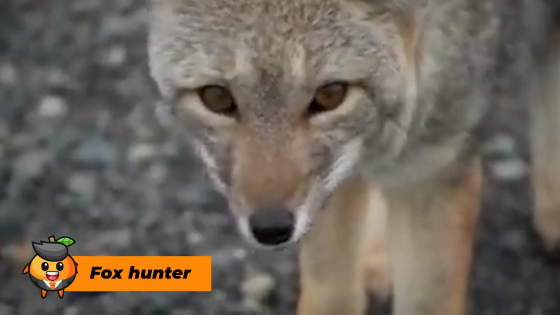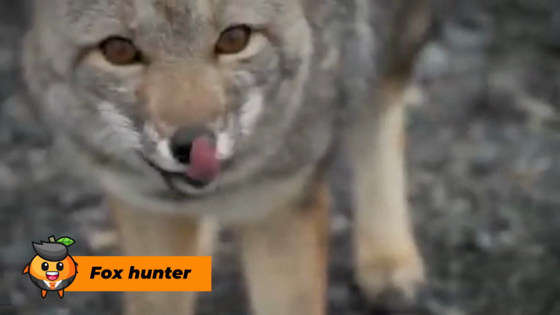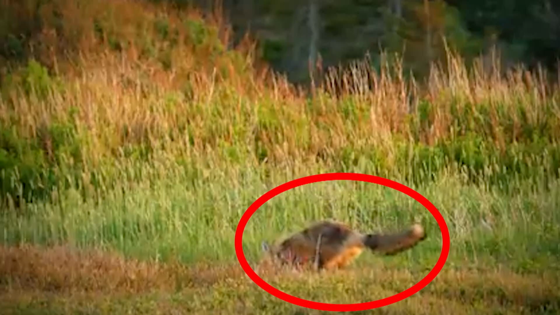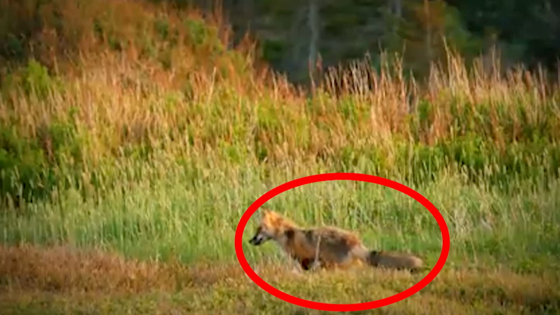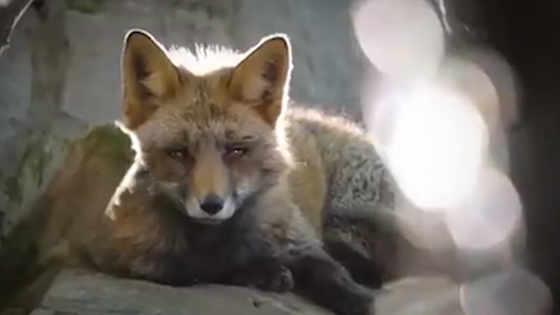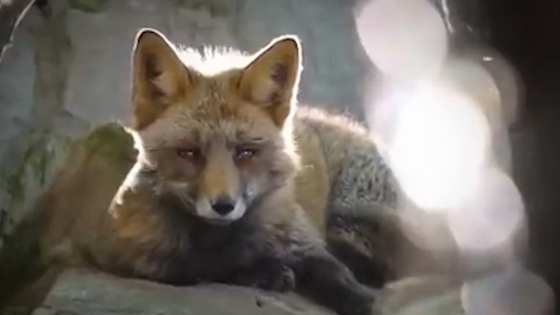Fox hunter. Foxes have a difficult relationship with the world around them. They've long been demonized as hunters and opportunists, known for snatching beloved family pets in the dead of night. On the other hand, foxes have long been subjected to cruel hunts by humans in the name of sport. And now, with the release of this footage, it seems that foxes have a whole new threat to worry about. And if you ask us, it's a lot more frightening than some old rich guy riding a horse.